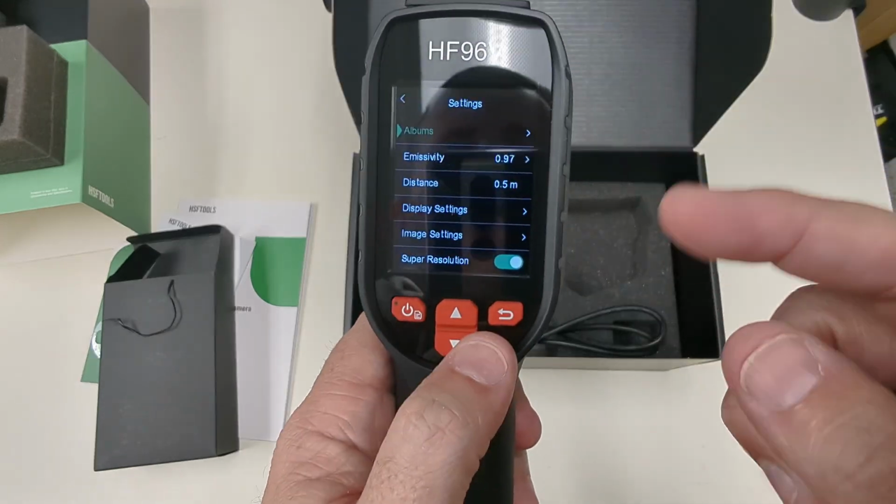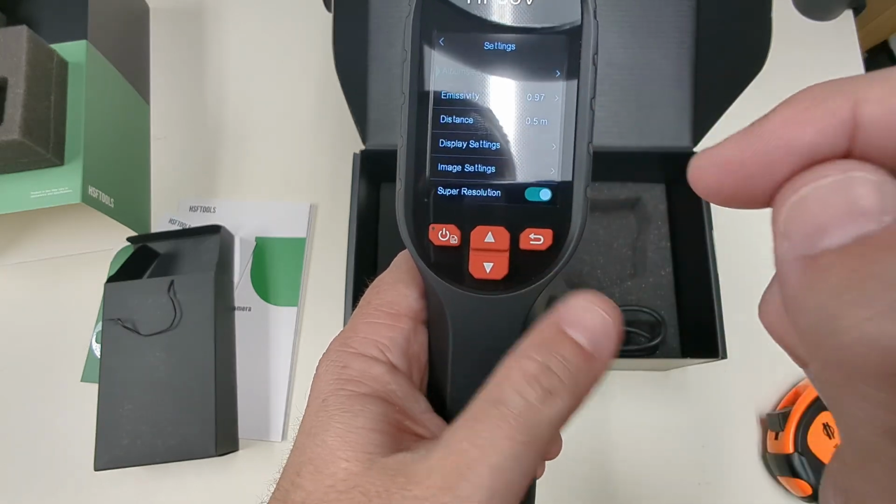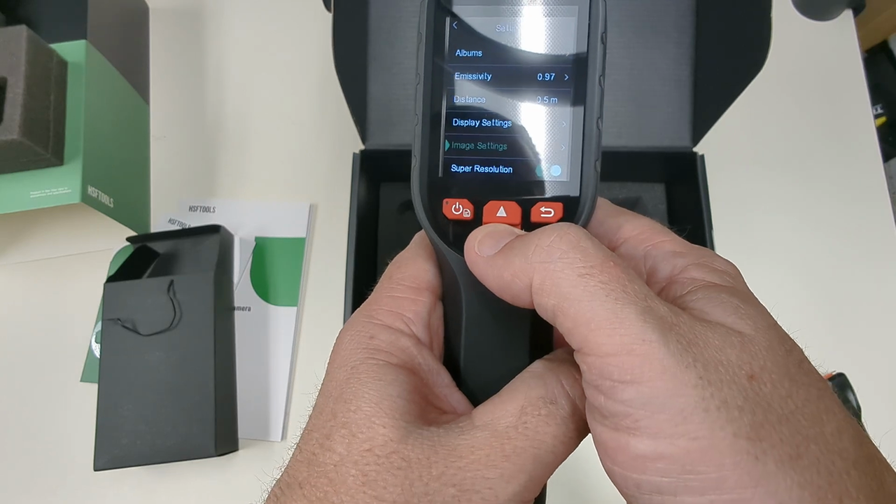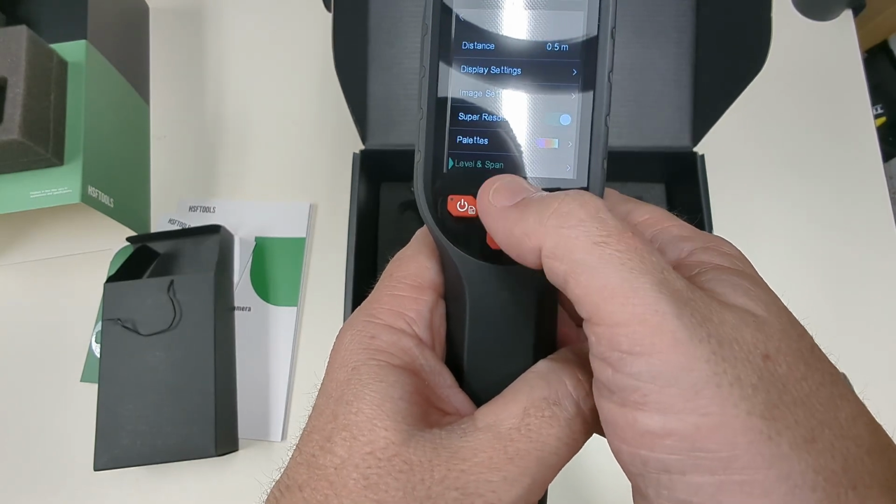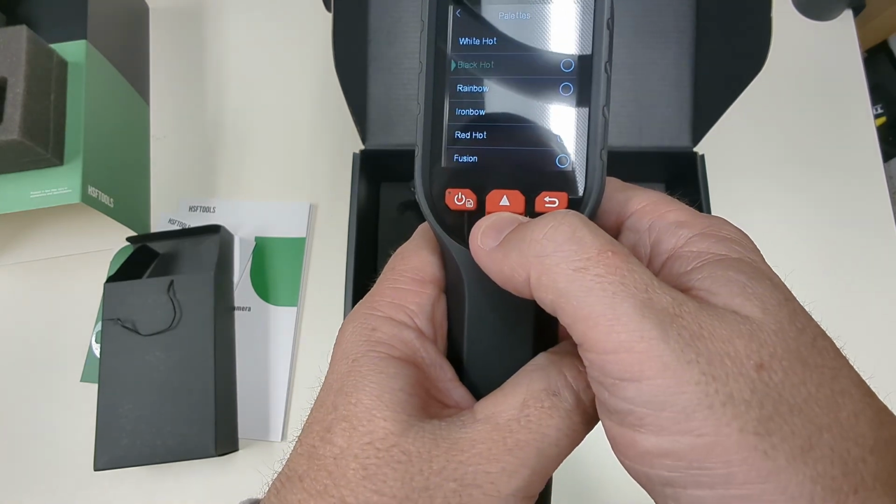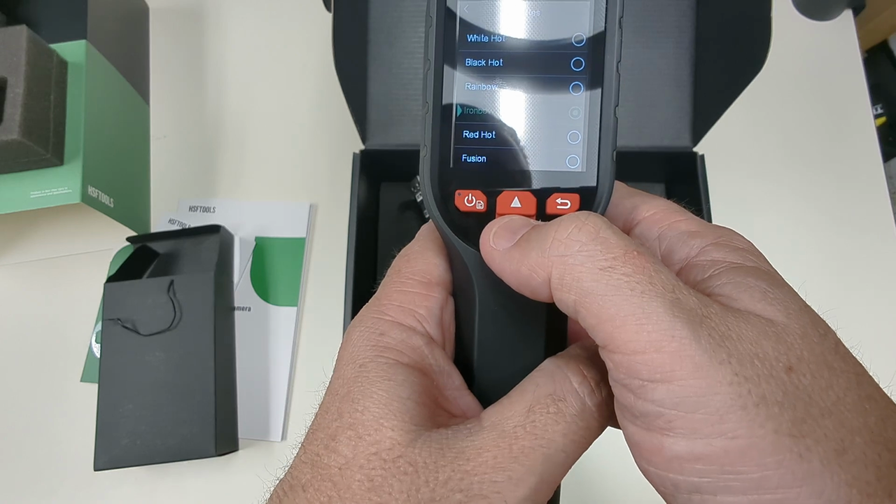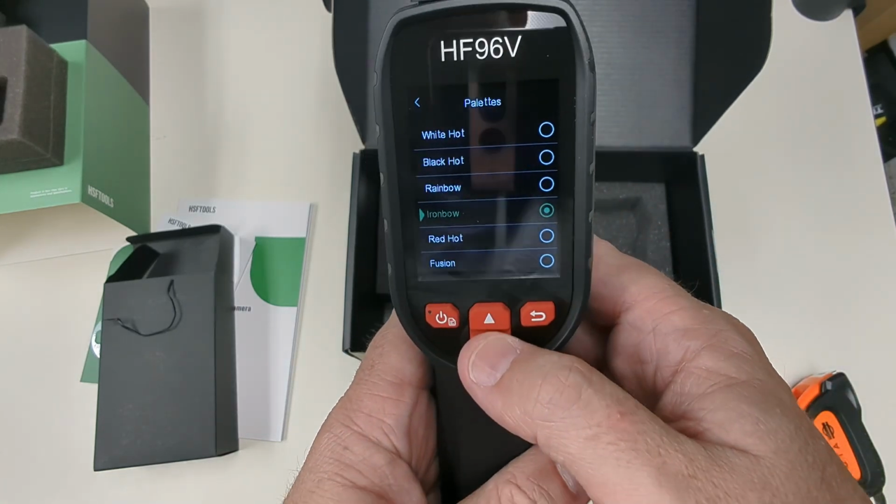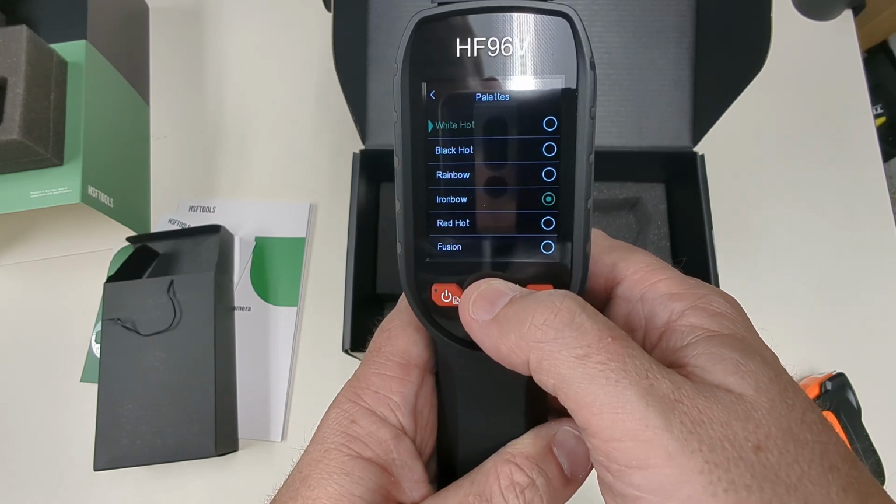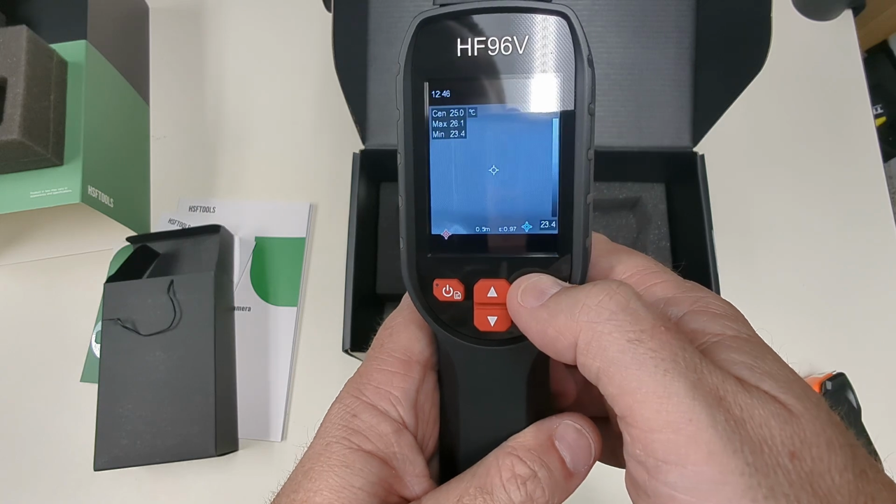So it's going to give you some settings here that I can actually go back in and change: emissivity, distance, display settings, image settings, super resolution. So you would just hit the down button. And here's your palettes that we talked about earlier. So if I click on palettes, we can go white hot, black, rainbow, iron bow, which is I think most people see a lot of, red hot, fusion. So you have a lot of different. So we're going to select white hot and go back.